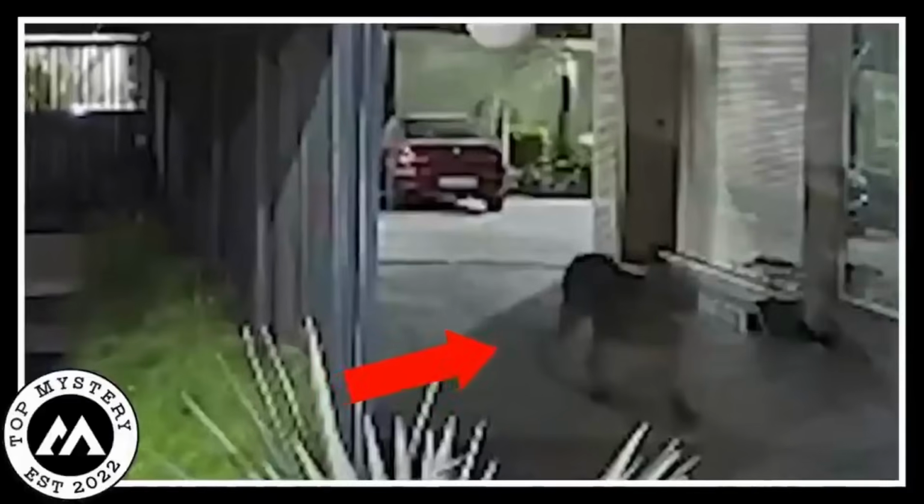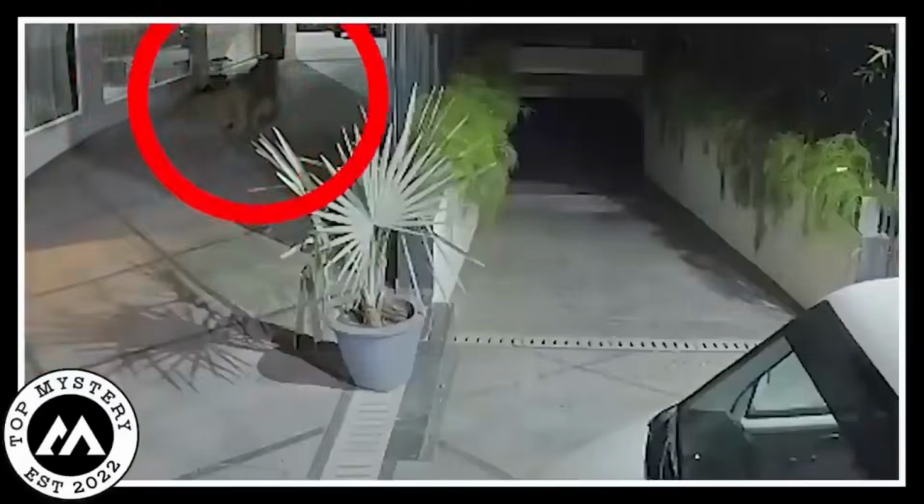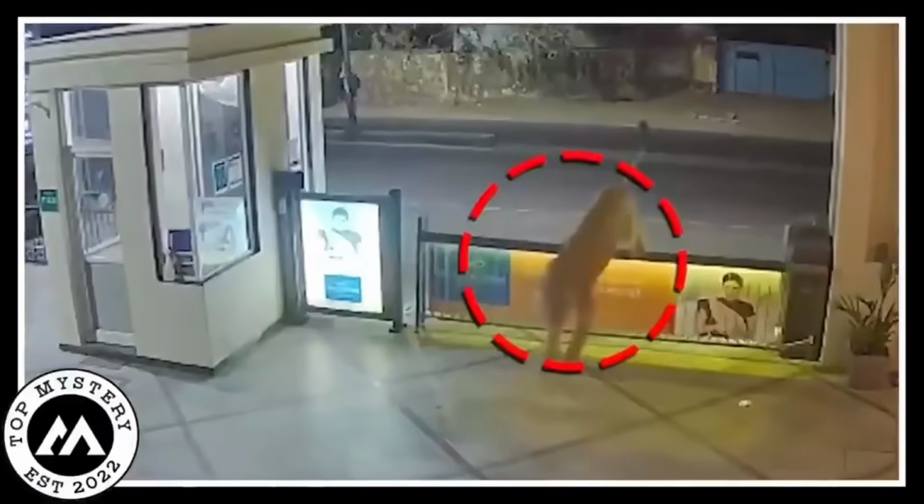The incident left the once serene hotel with an extraordinary tale, reminding everyone that nature's wonders sometimes find their way into the most unexpected places.